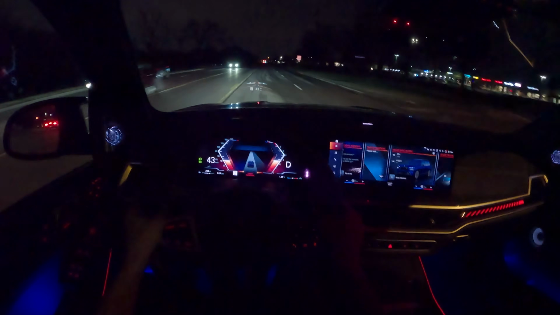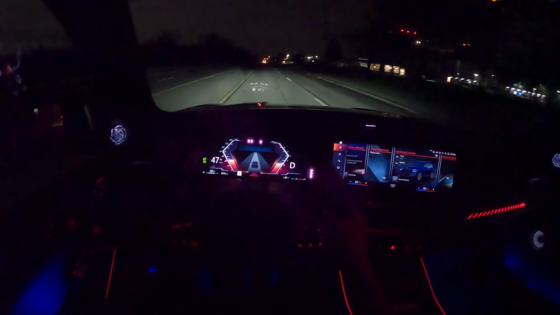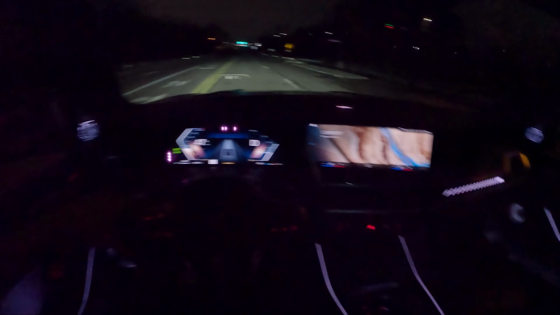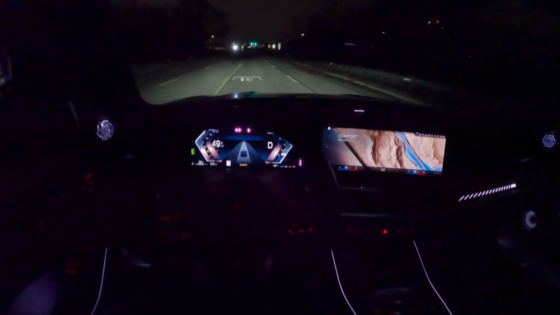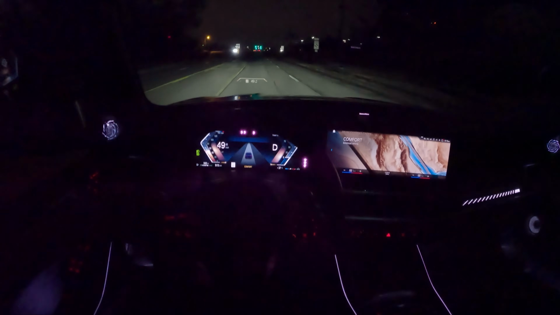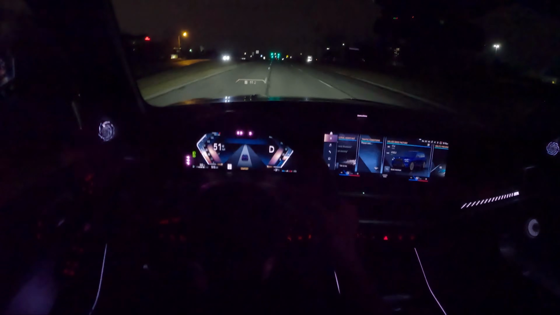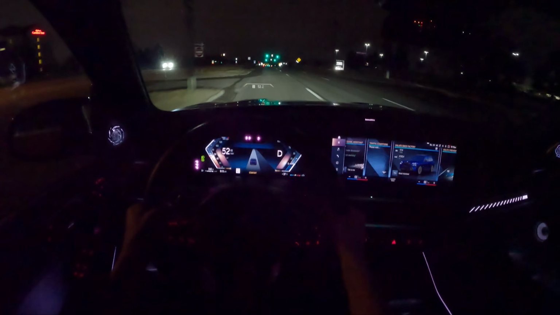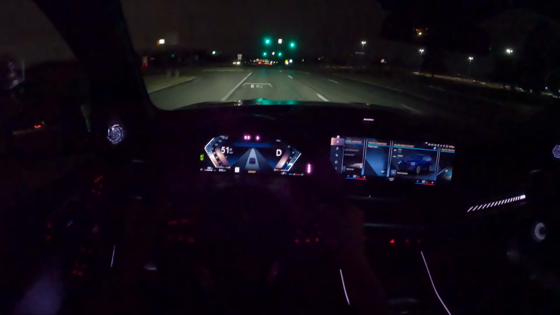Ride quality is excellent, even on these 22-inch wheels. Really quiet over bumps. Comfort mode is great. I mean, really, the only time it gets stiff is when the suspension's set to sport mode, which really only happens in Sport Plus. Yeah, very comfortable daily driver. Even large impacts are handled very, very well. The body control in this X7 is expertly tuned, really top-notch.